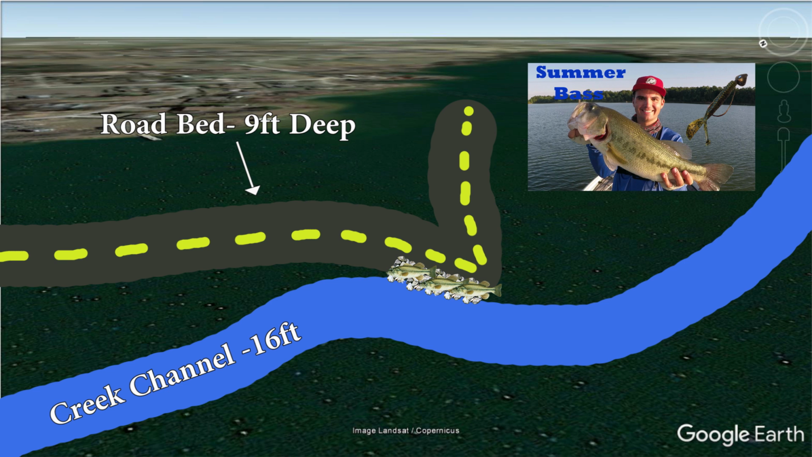And I actually did a full video on this spot in particular, showing images from my side scan and my down scan of the fish and the way the spot lays out. And you can check out that video using the link right here.